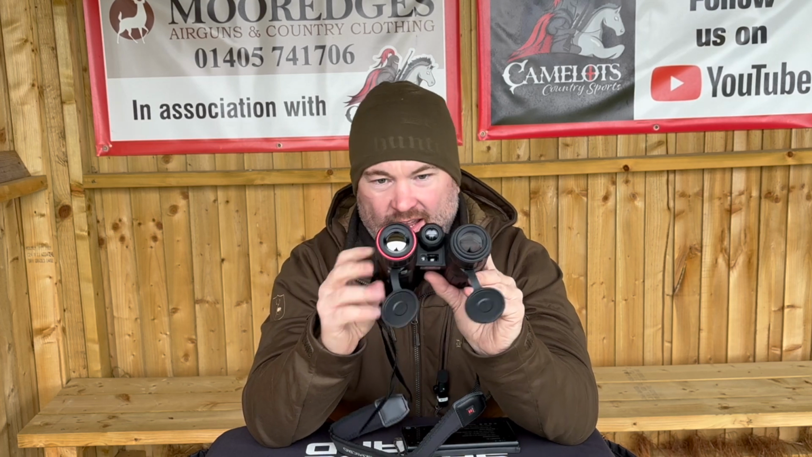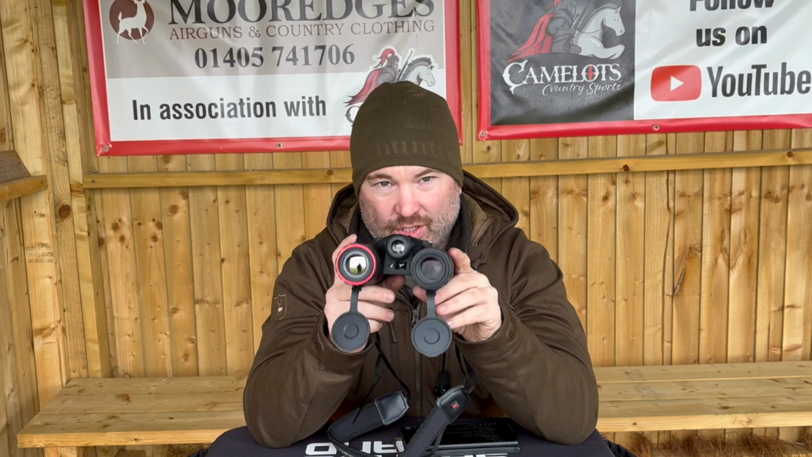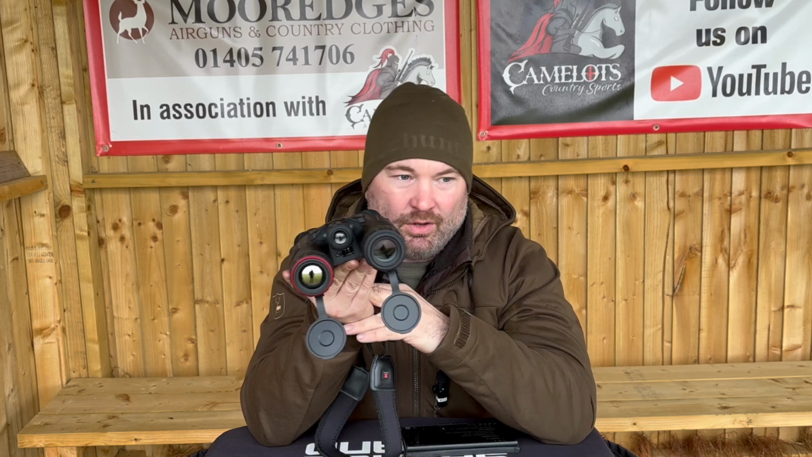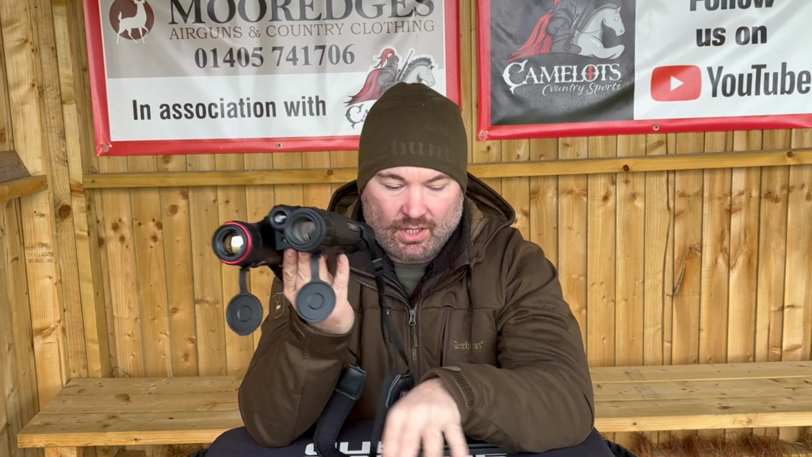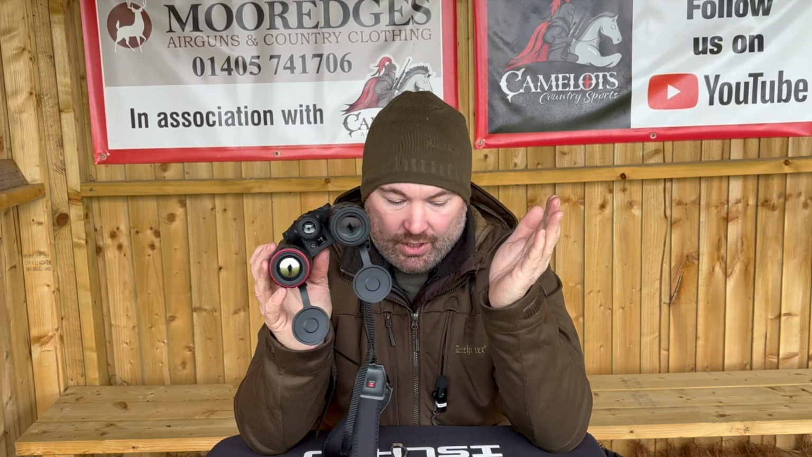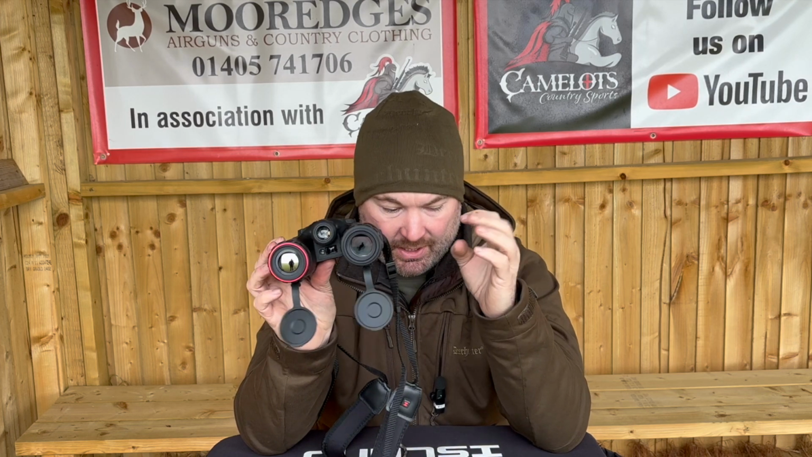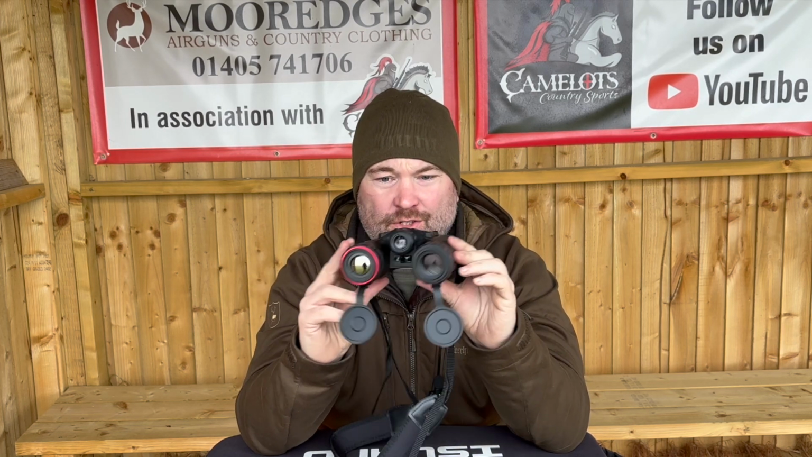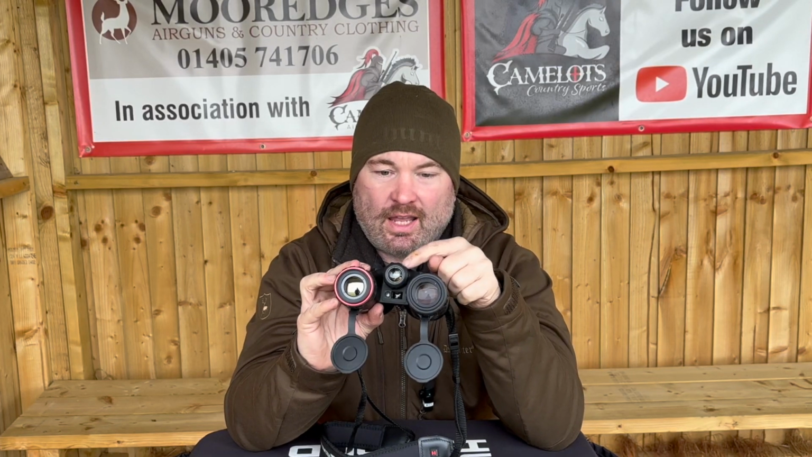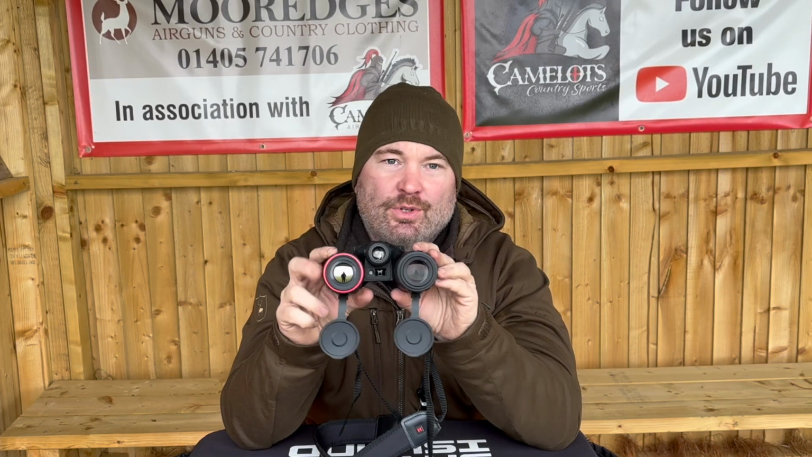It's got a 25mm lens with up to 1200 meter detection range. So obviously it's got another 400 meters nearly of detection range over the 19mm Lynx Pro. The day and night vision on it, the resolution is ultra 4K, and it's got digital zoom from 5.5 to 20 on this. A laser rangefinder is built into it, and that's laser rangefinding out to 1,000 meters.